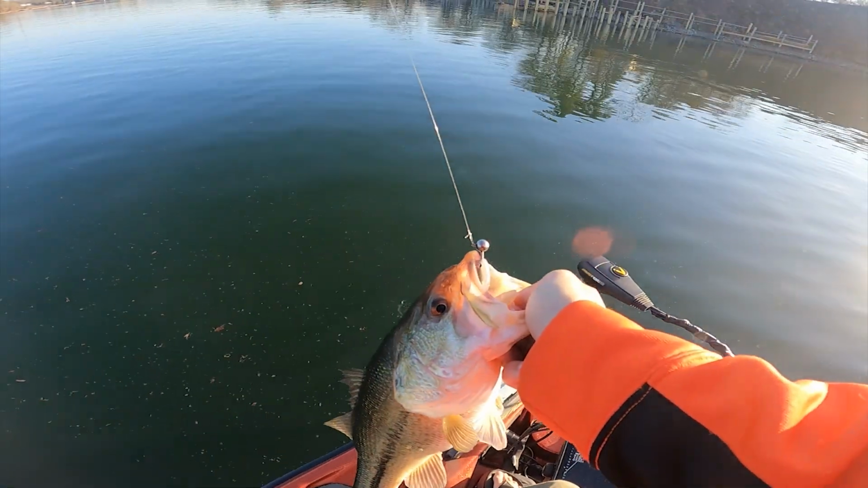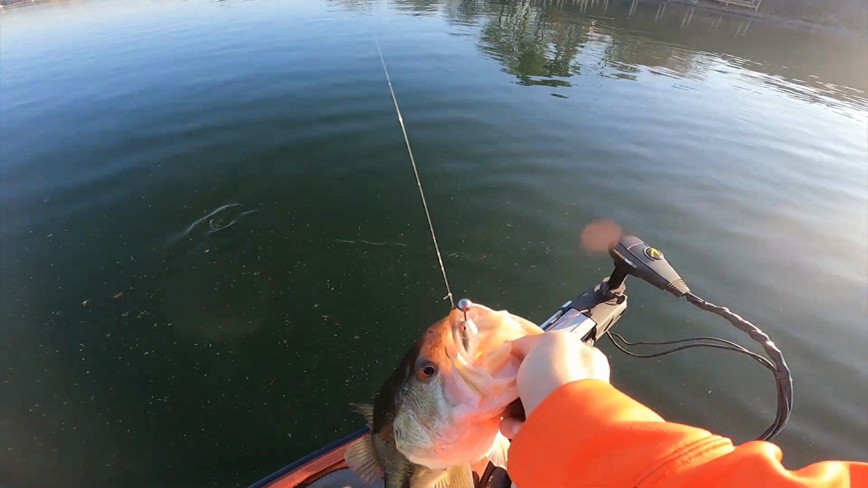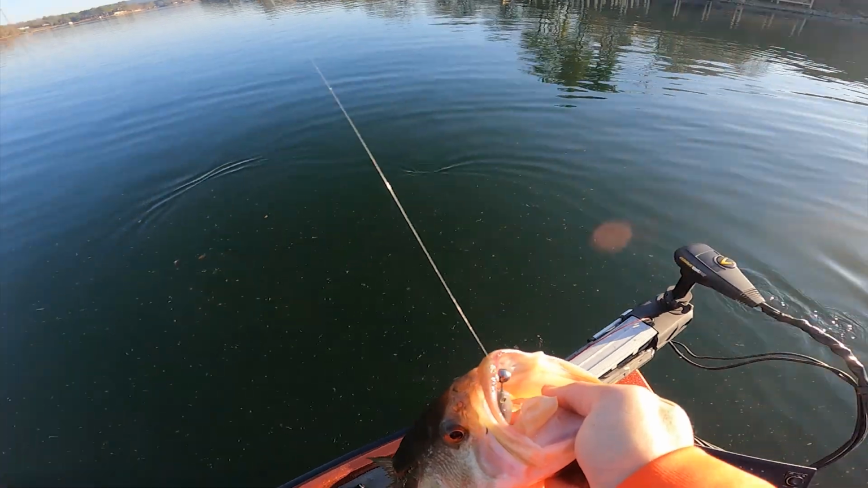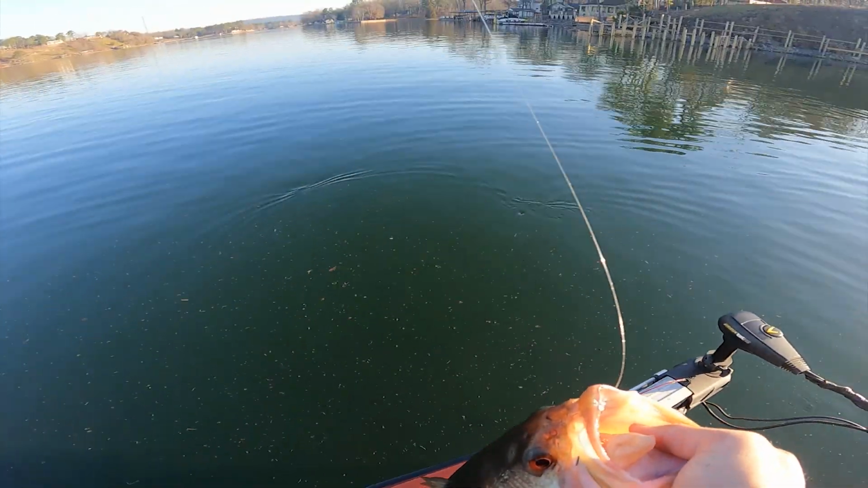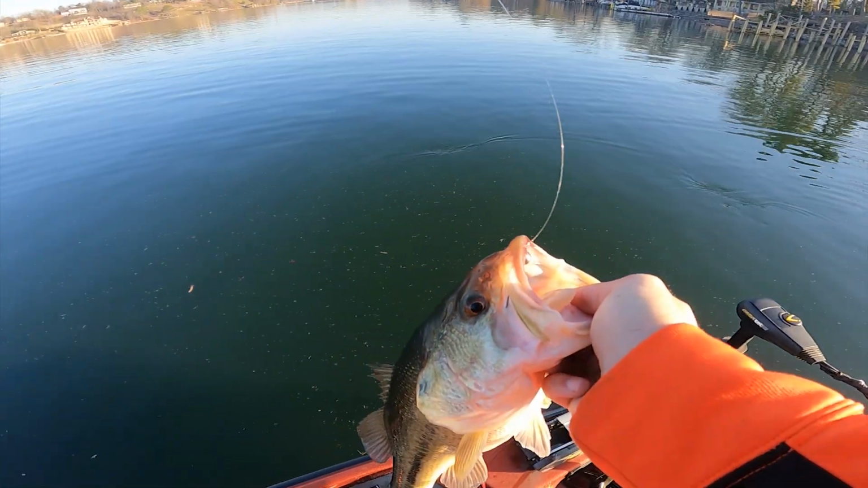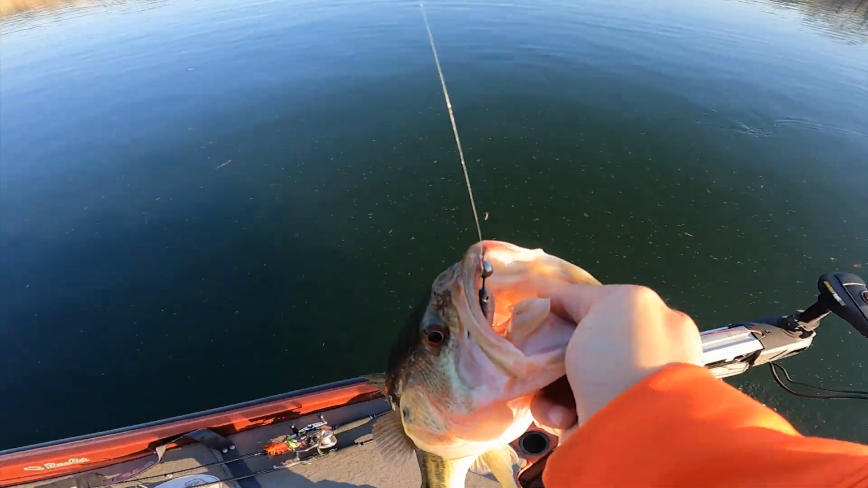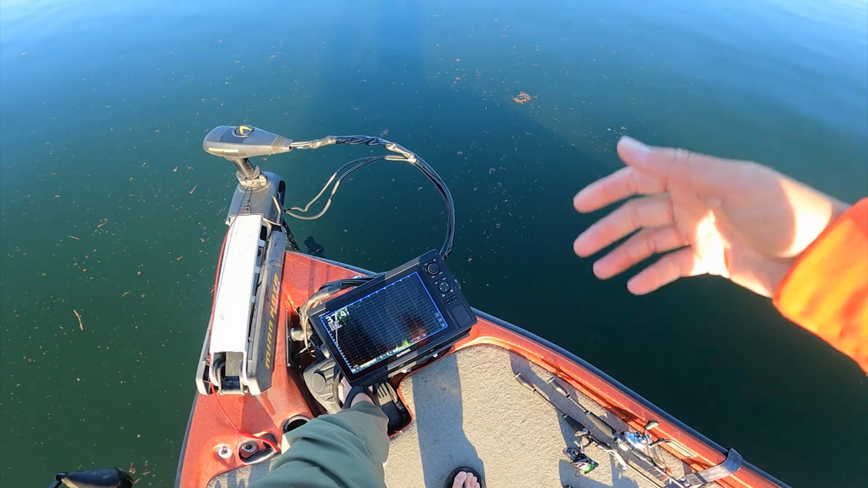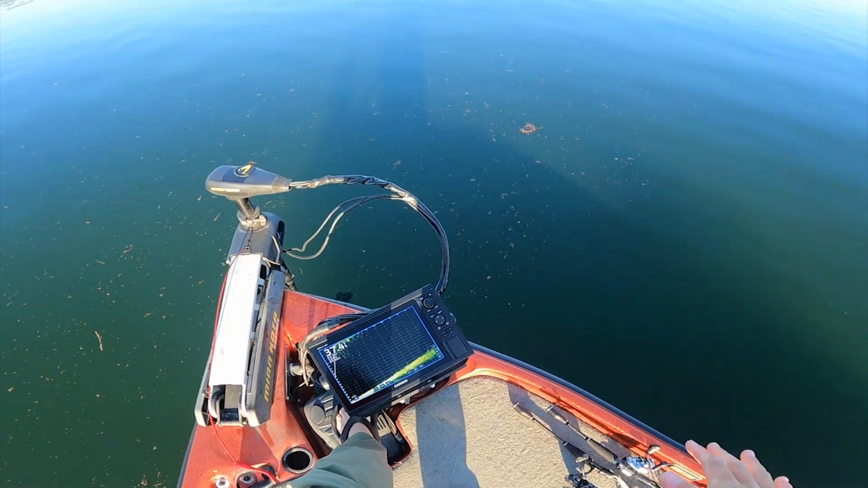Let's go through the process, guys, of how I caught this one here. The process with the Livescope and a little jig head minnow action. I'm going to do a little uncut teaching part for you guys. Let me back off real quick. I need to get my Livescope footage for you too. Okay guys, I'm going to go through the process real quick. I'm going to show the drone stuff too, though. But what I did, guys.